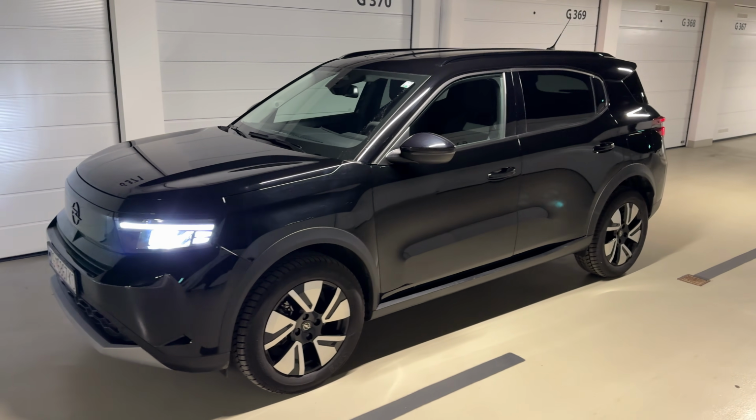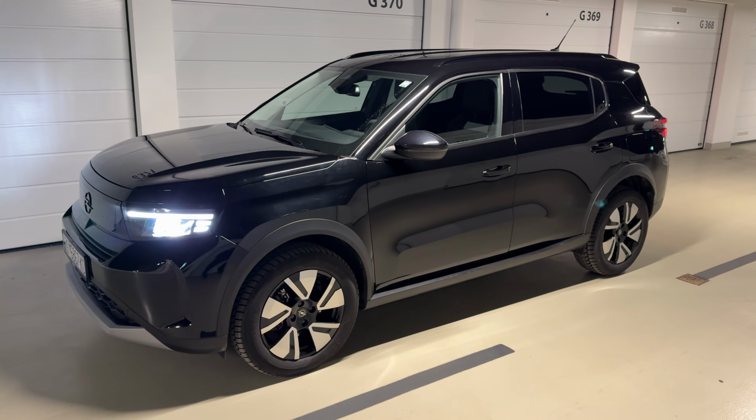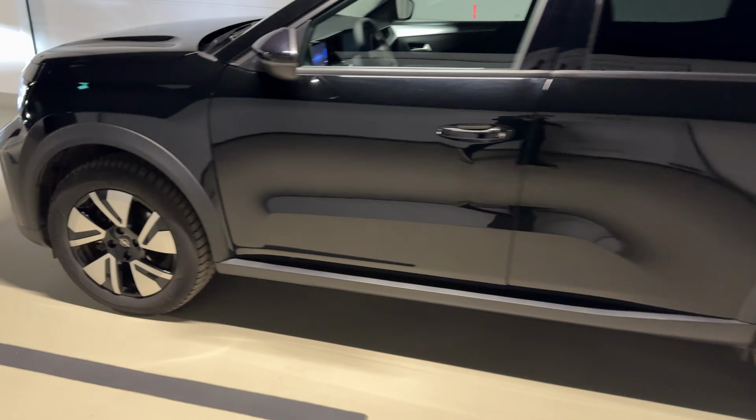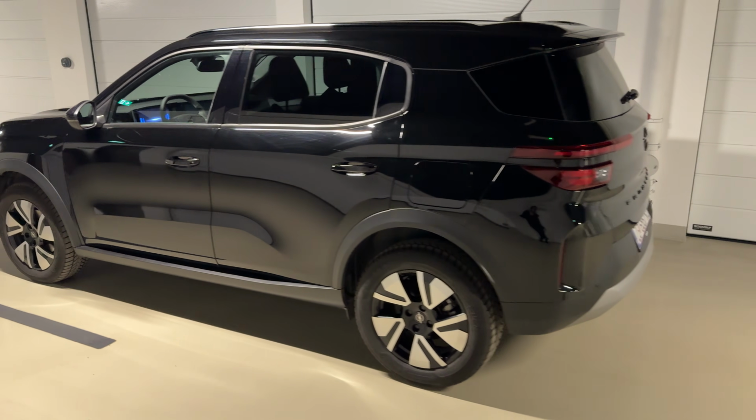17-inch wheels on the model in our video. It's got the GS trim. There are two trims, Edition or GS. 4 meters, 38.5 centimeters is the length of the car.